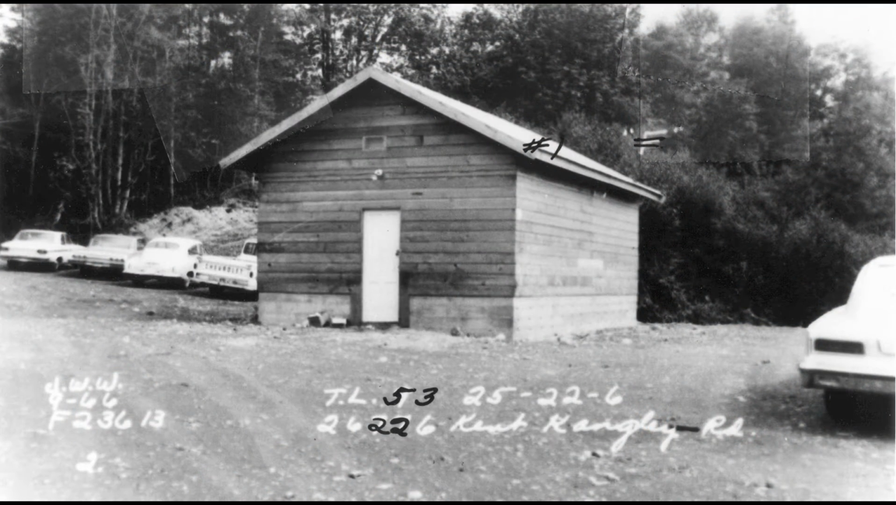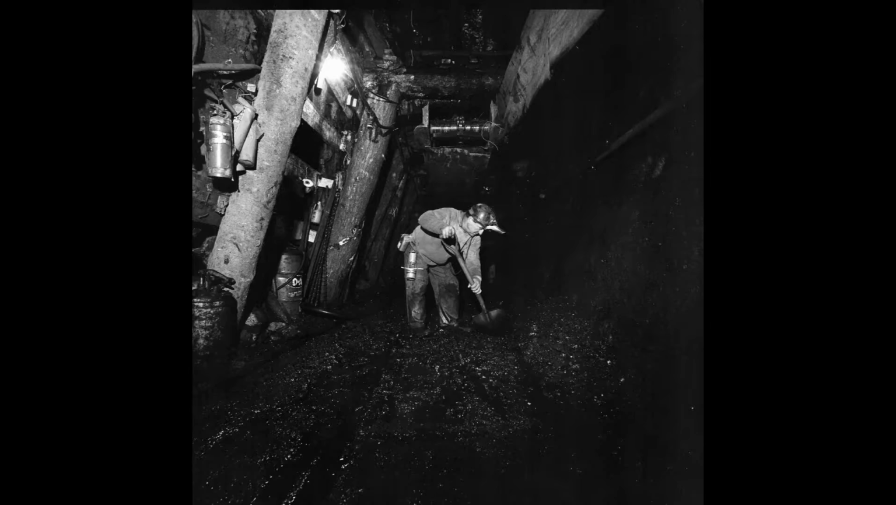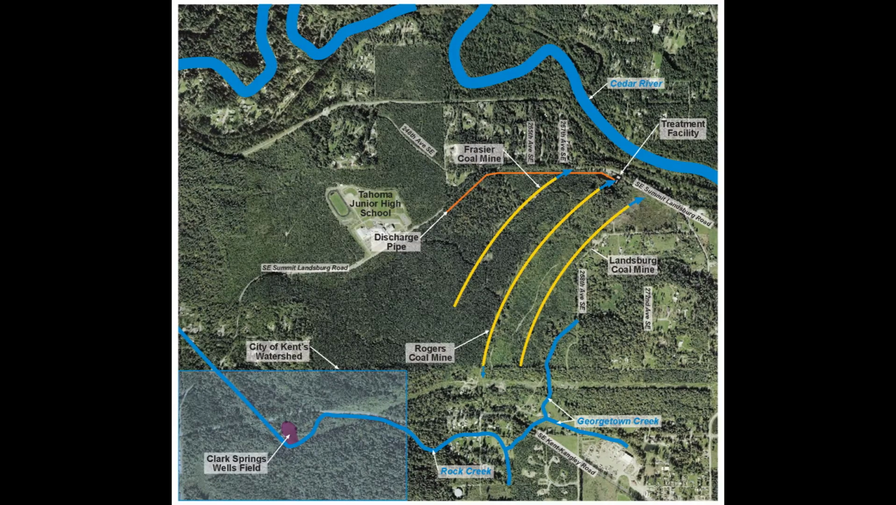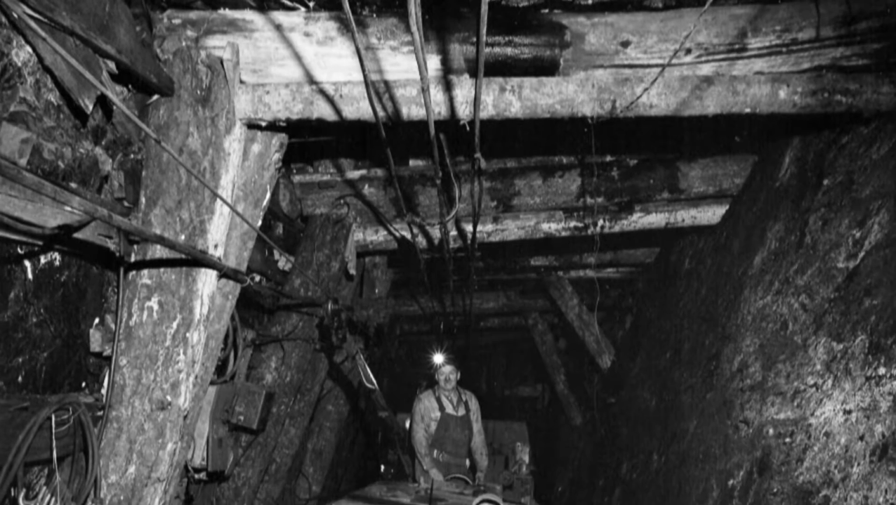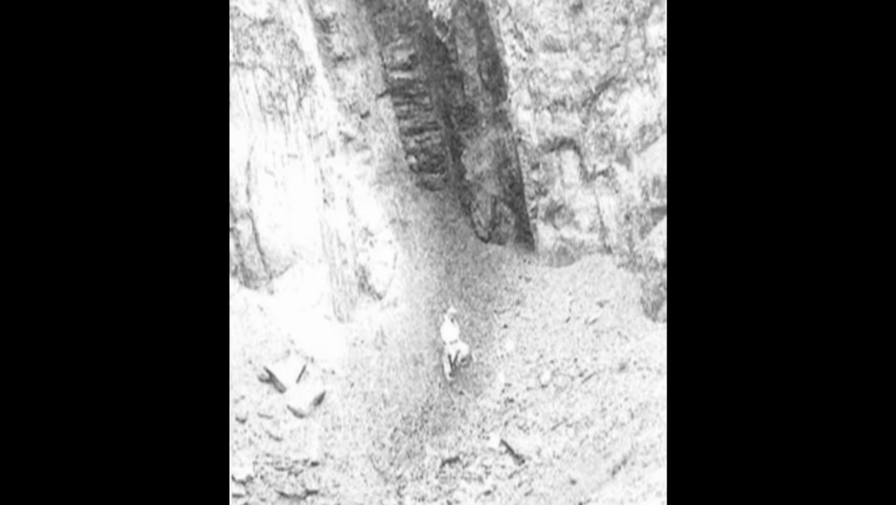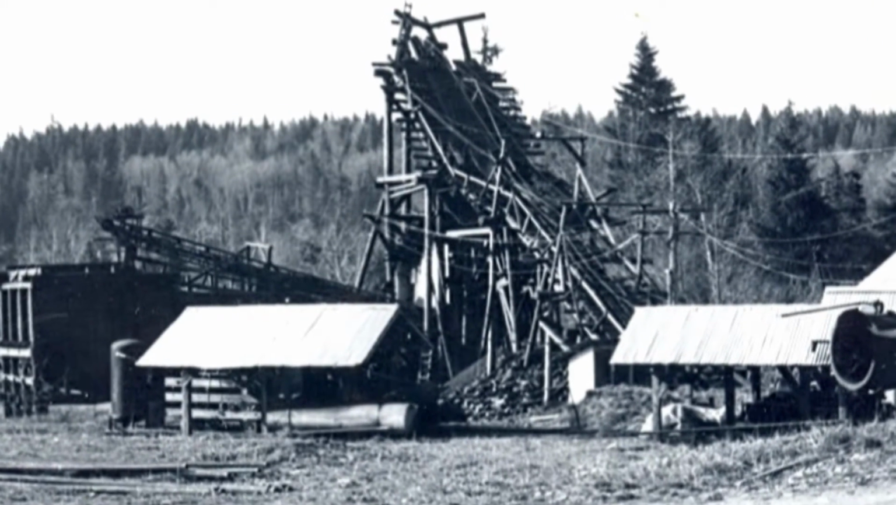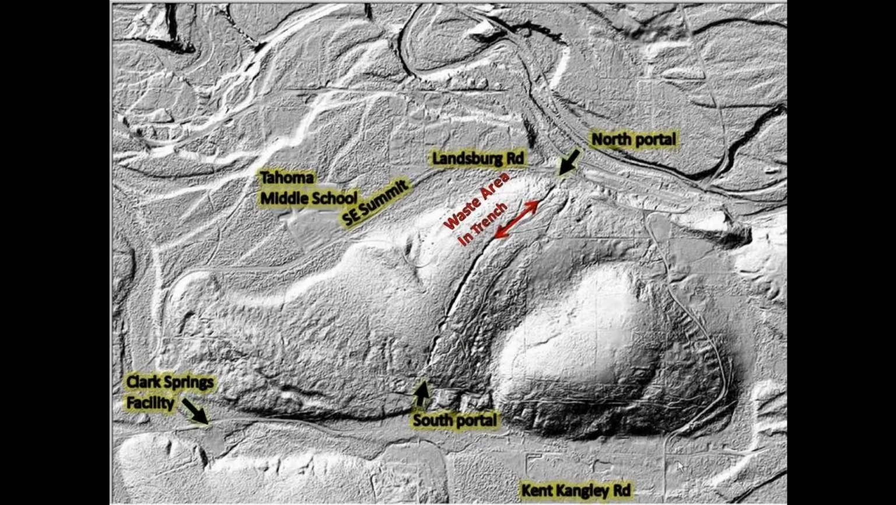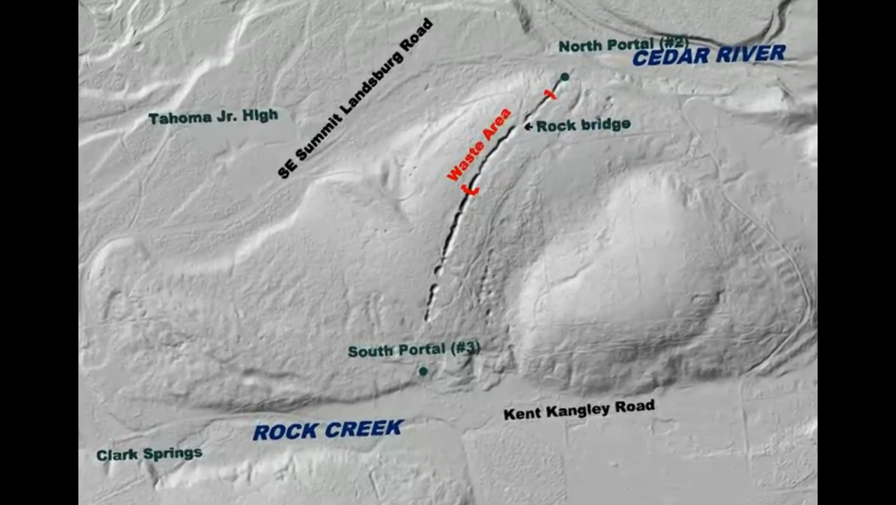The Landsburg Mine operated for many years in southeast King County. The mining method changed the landscape by creating a depression called a subsidence trench that follows the path of the mine's tunnel line. Several companies then used parts of the trench to dispose of industrial waste in the 1960s and 1970s. This video shows the Landsburg Mine area and the subsidence trench on a map created from Lidar, or light